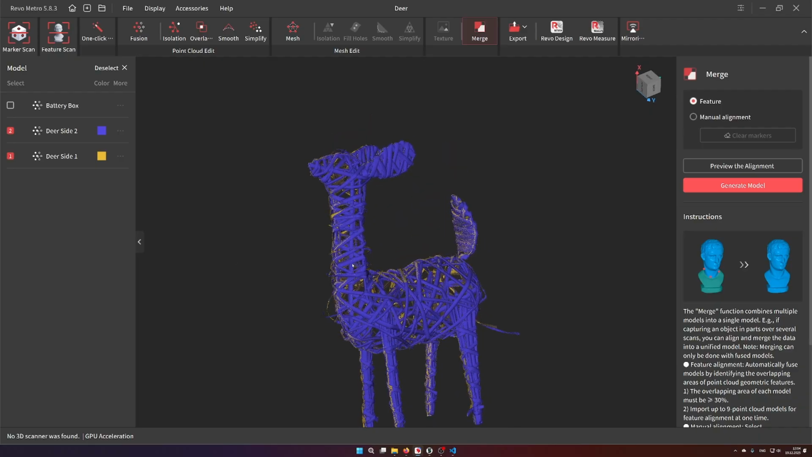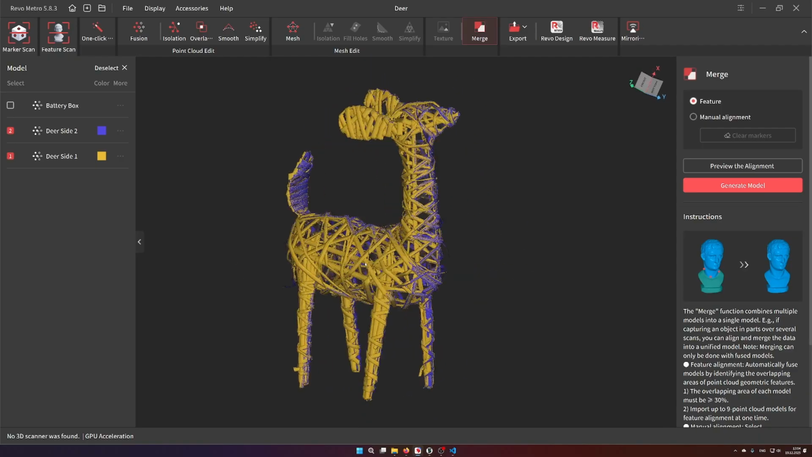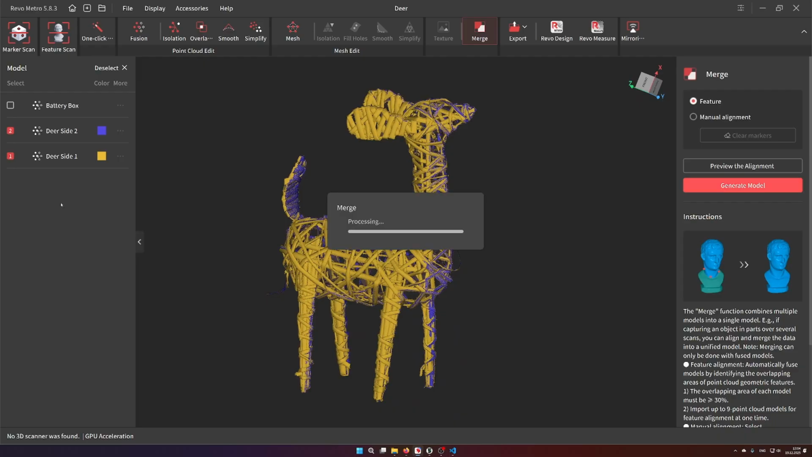And as you can see, it looks quite great, I must say, the alignment. So we can generate a model. And what I quite like here in RevoScan, or Revo Metro it is now called, is that the alignment process generates me a completely new model within the RevoScan software. So you will now have to wait a few seconds, and you also can see the overlap between two scans.